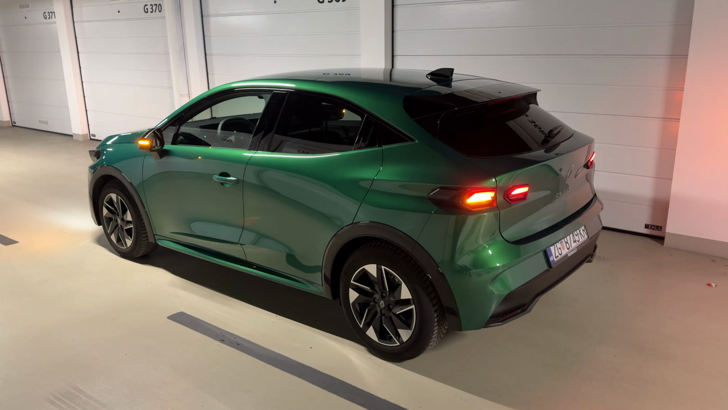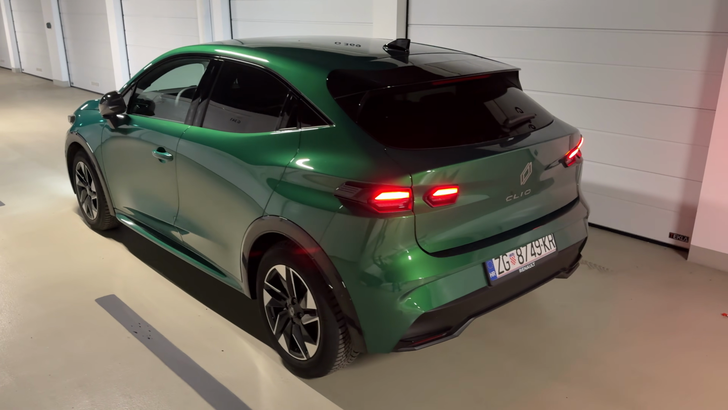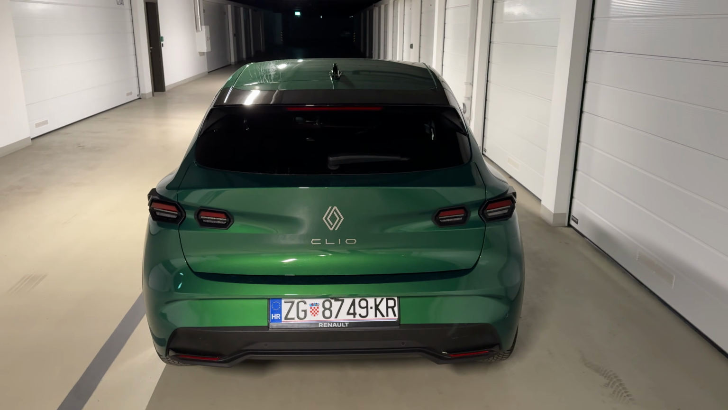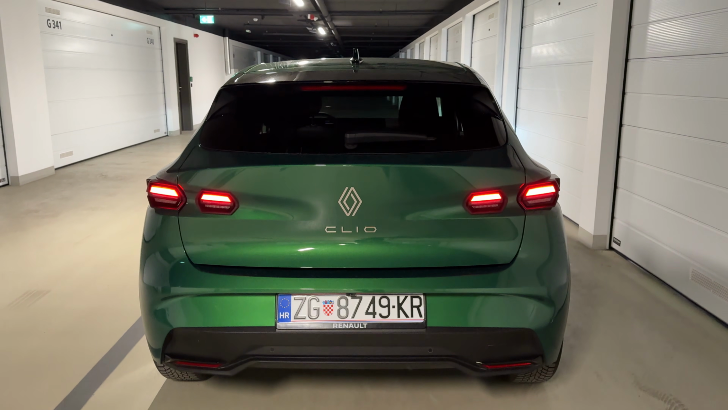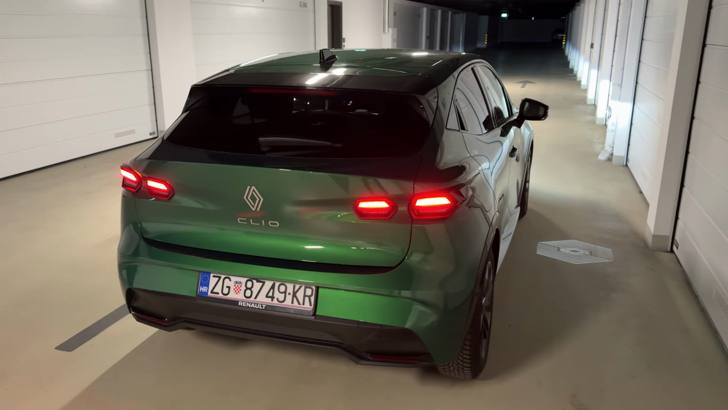I will lock the car now. You see the unique styling for the taillights as well. So they are made of 2 separate parts. And now we will unlock the car once again. Take a look at the beautiful taillights. Very sporty design and definitely easily recognizable on the road.